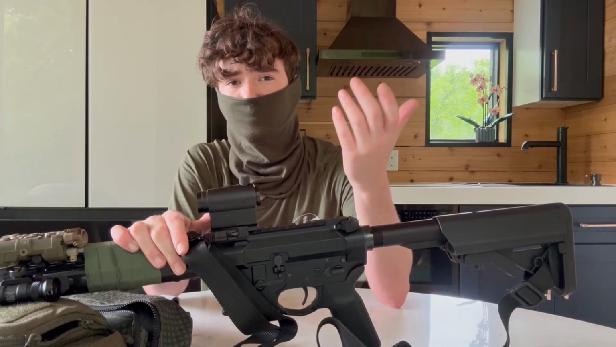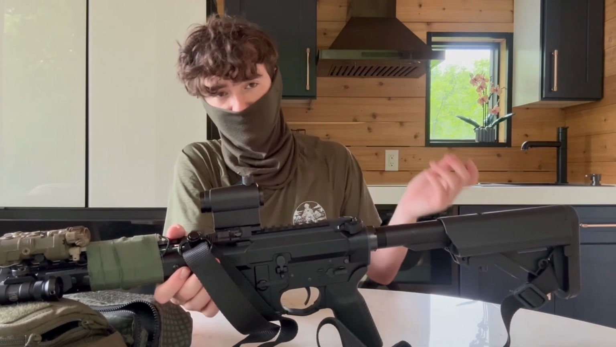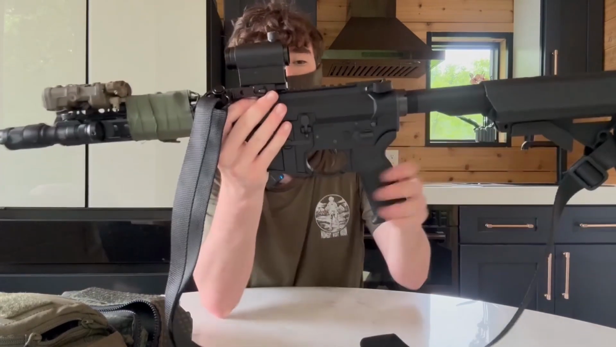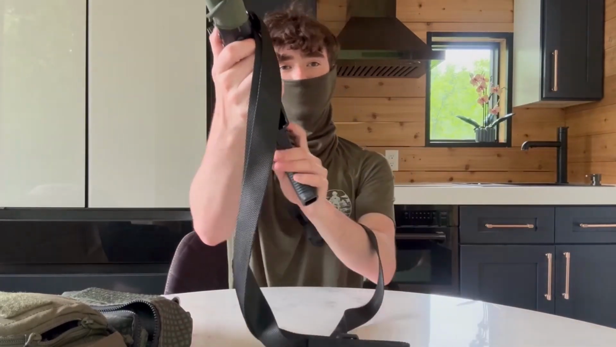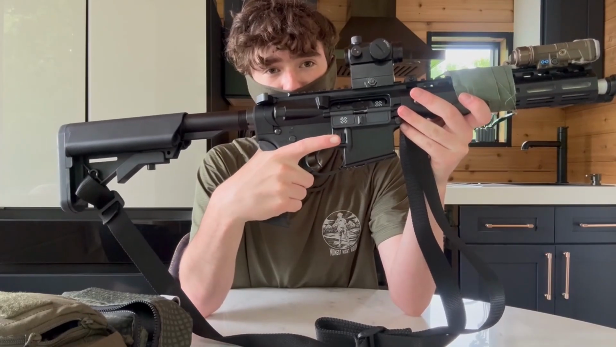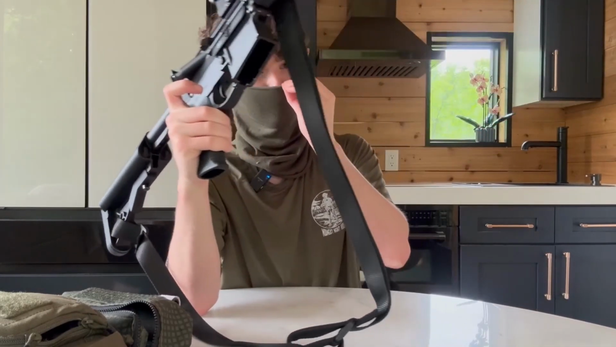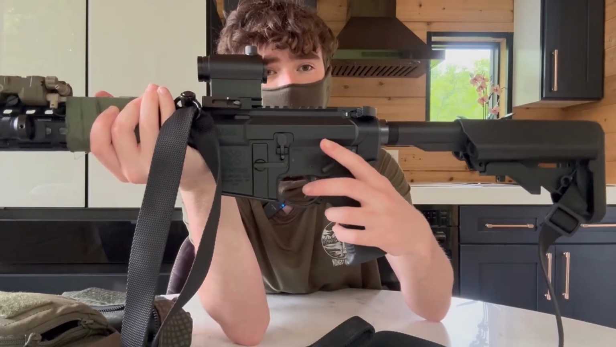That's probably the only issue I've had with the guns themselves, the charging handle break-in. Besides that, these things have been extremely reliable. For this one, onto the lower, it feels exactly like a mil-spec lower. You have your normal mag release, normal safety, and it clicks into place really nice.